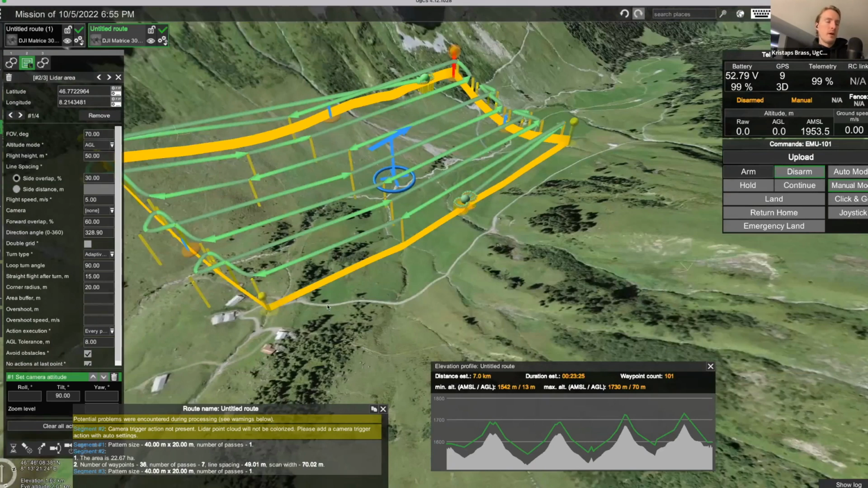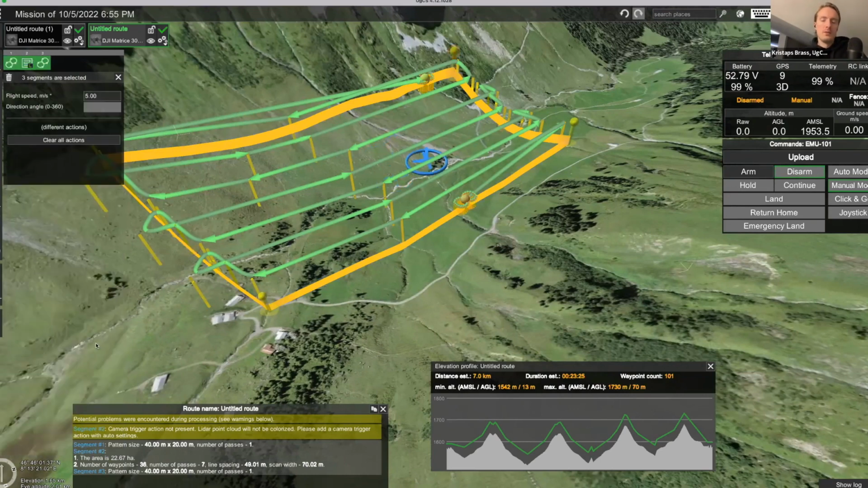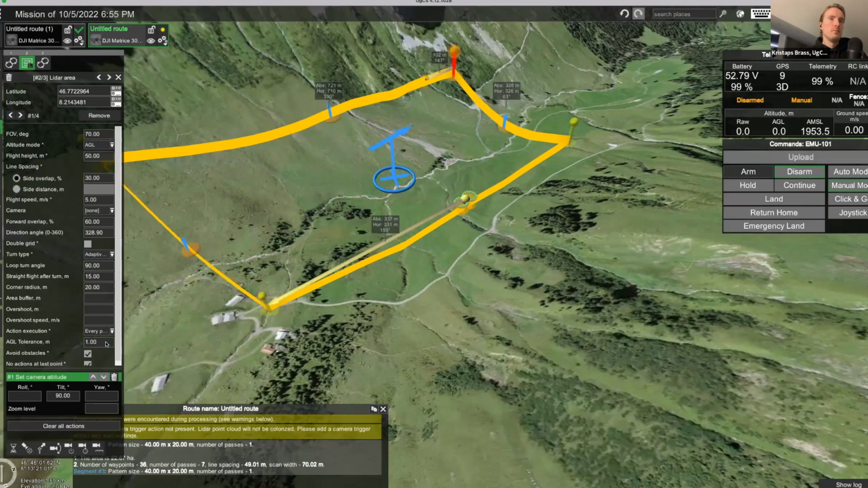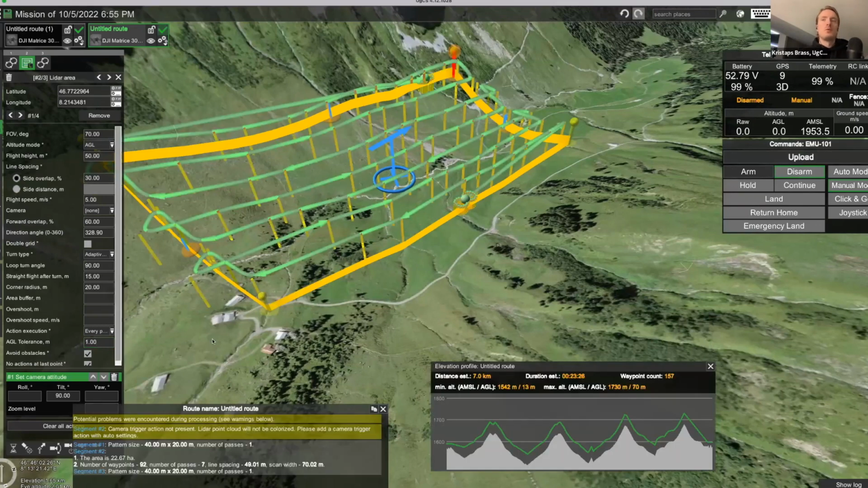So if you're flying over some areas where you know there will be quite large changes, or it will simply be rough according to the terrain elevation model, then in those cases you can play around with this parameter. Or on the opposite side, if you want the drone to follow the terrain more accurately, then you can, for example, select this one and enter an AGL tolerance of something like 1 meter. Now the drone will follow the terrain at quite a high degree of accuracy. You can see our waypoint count is now 157. So yeah, I just wanted to answer this question as well.